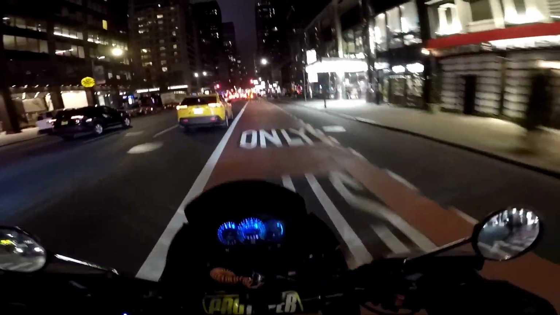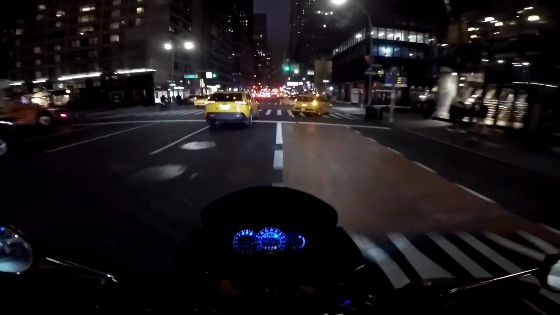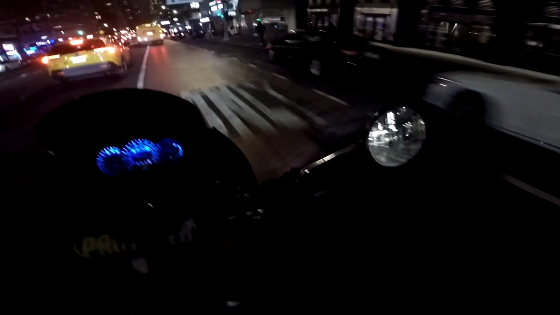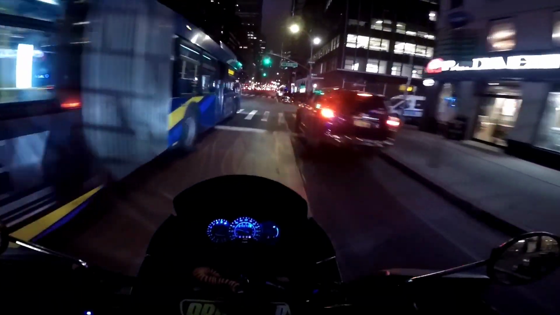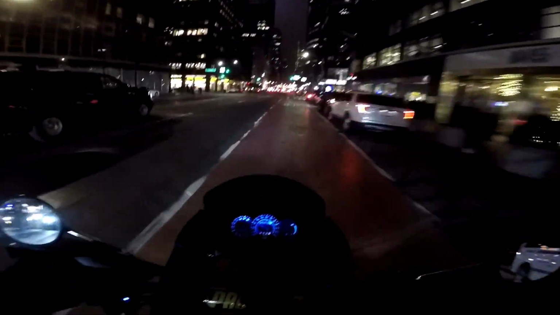And KLR's got enough weight to it to keep you planted. Whereas I found, like, I used to ride a DRZ 400. I loved that bike. It was awesome. But I ate shit on that one time up in Harlem.